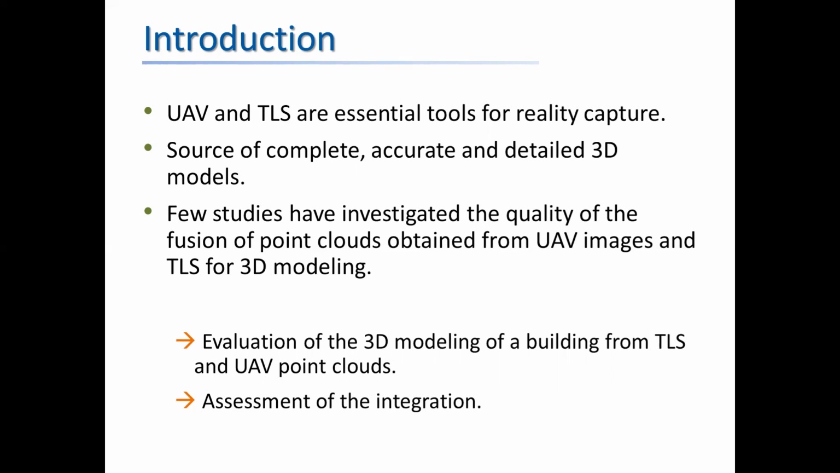The objective of our study is the evaluation of the 3D modeling of buildings and the extraction of structural elements from point clouds obtained using these two acquisition techniques, as well as the evaluation of the usefulness of their integration.